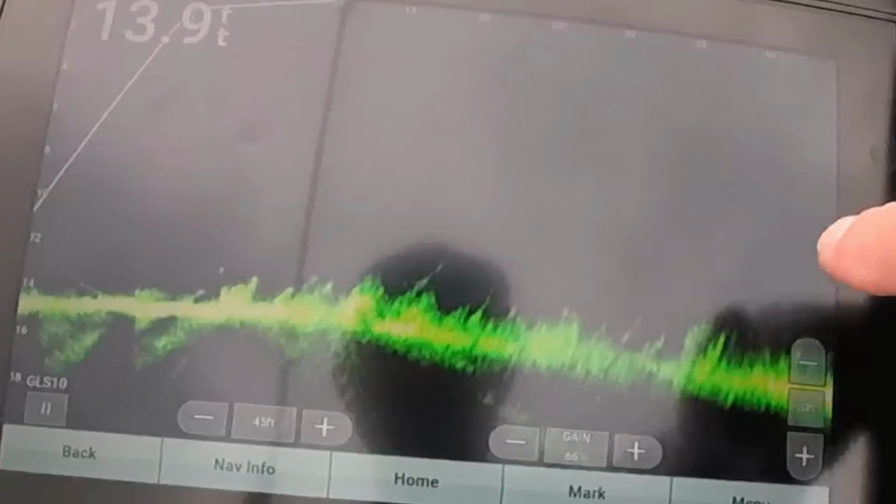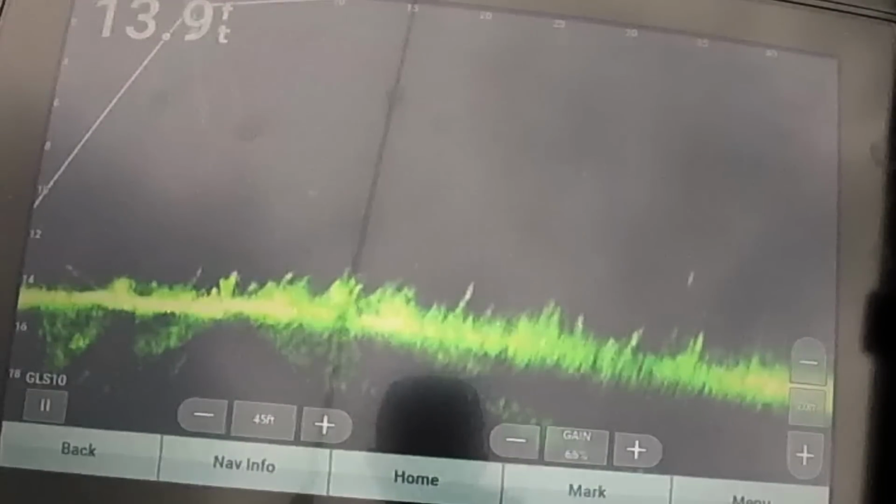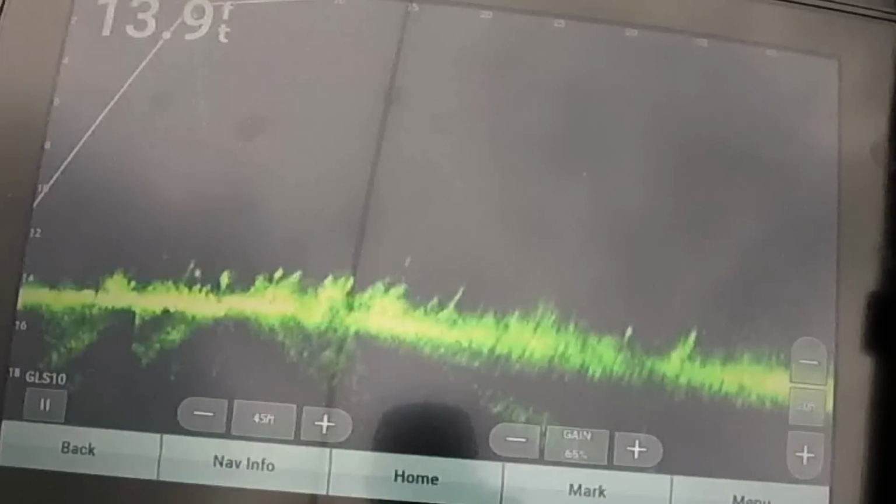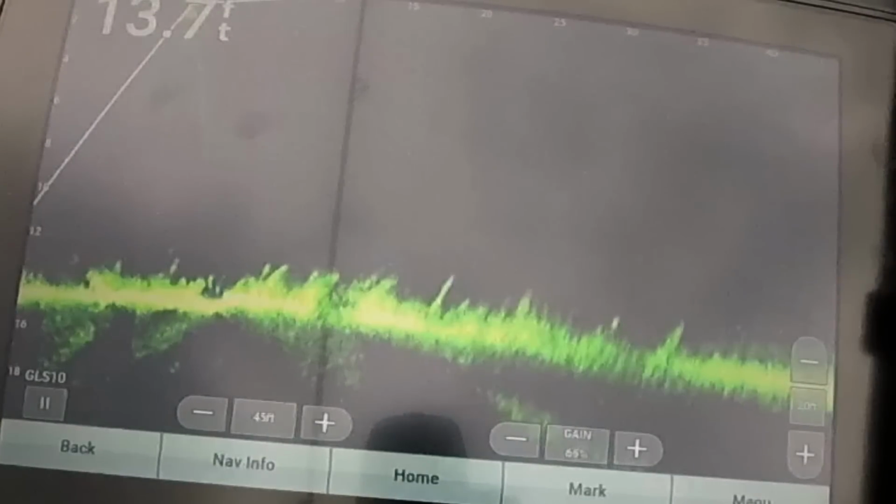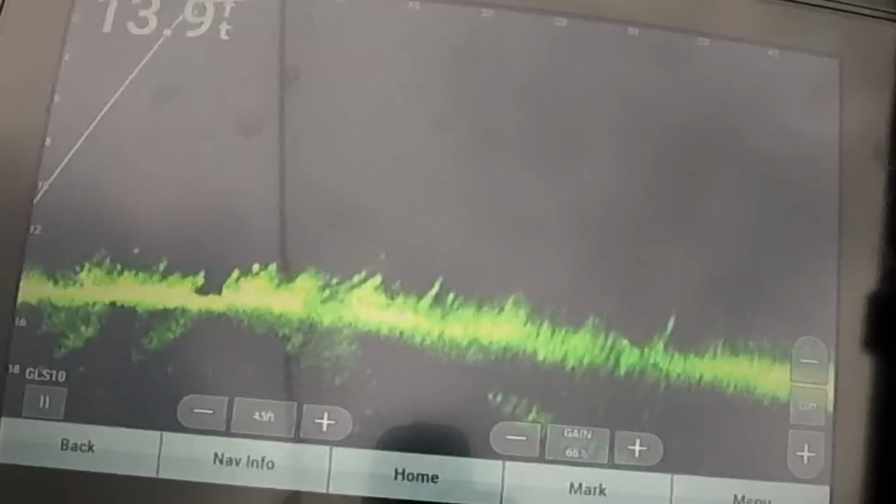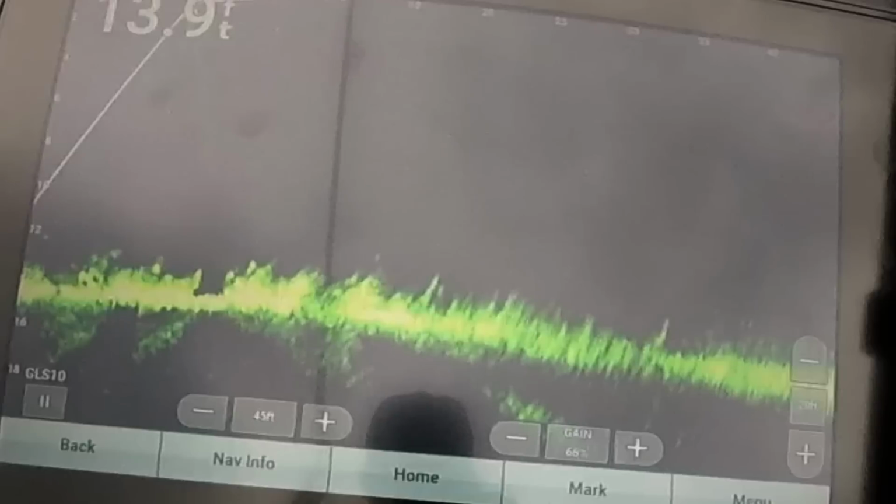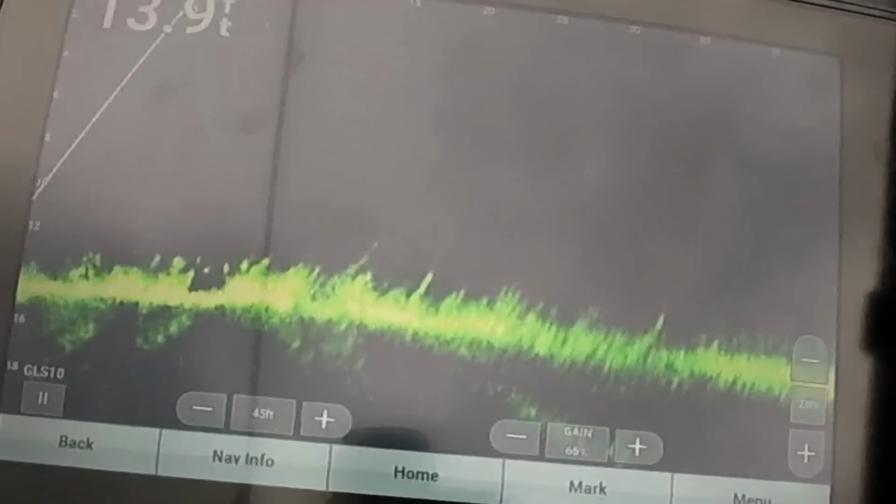There goes my jig right there. That's 35 foot from the boat. Yes, sir. Now, after the 19.10, I would not have been able to see that at all.